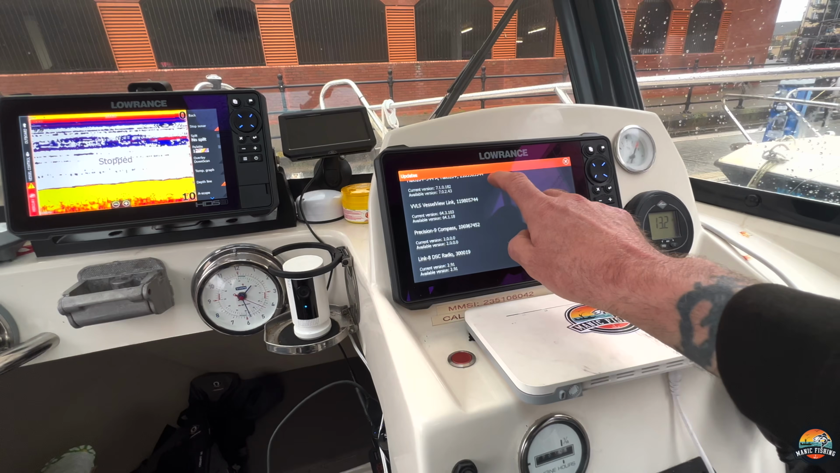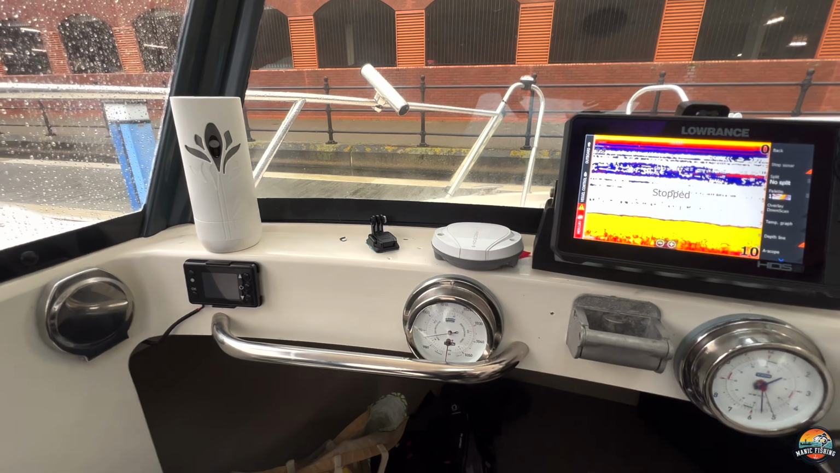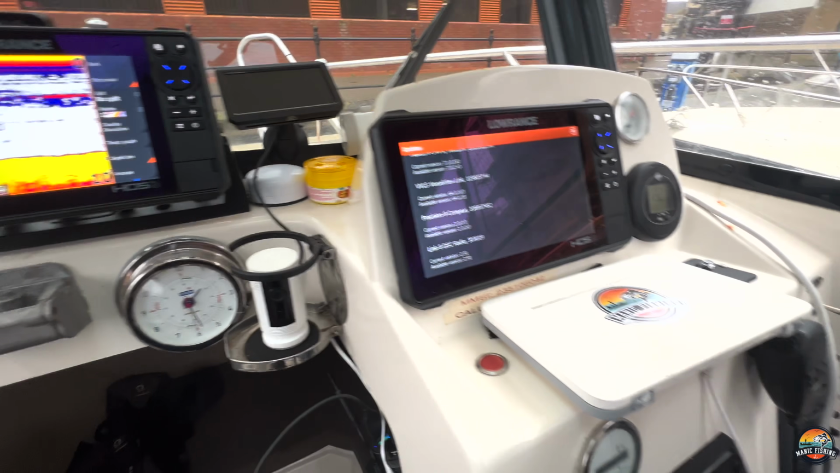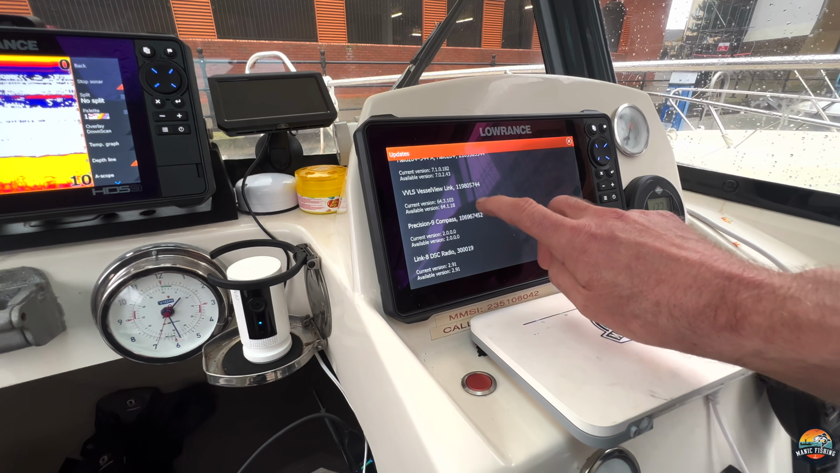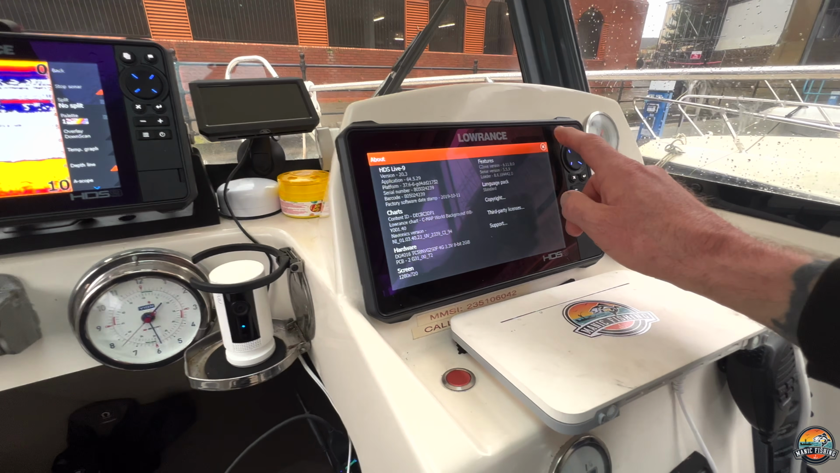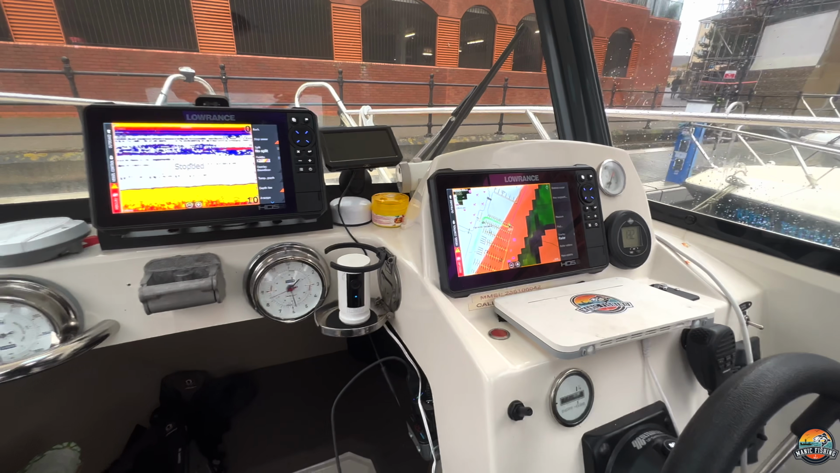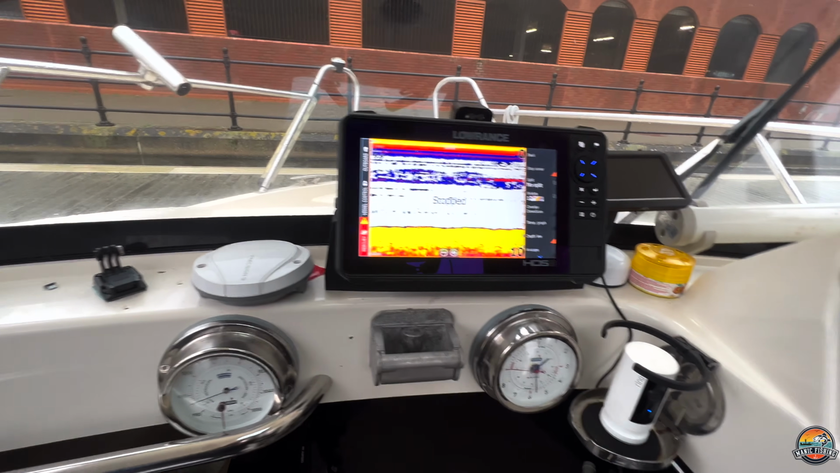Vessel view, Precision 9 compass, that's there. That's a heading compass, and then there's my Link 8 DSC radio. So basically everything's up to date on this unit, and whenever I switch my unit on, it'll tell me whether there's an update available, and then it will ask you to connect to the internet.